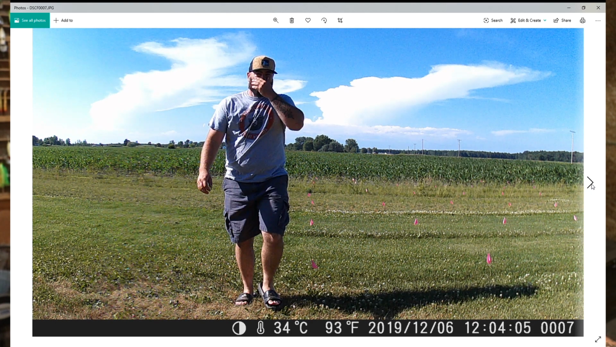If you're setting it on a trail, running parallel with the trail or on a slight angle with the trail, 30 feet, take a picture. If you got it on multi-pictures, by the time it gets by, you've probably got 3-4 pictures and you're good. So 30 foot is perfect for me. It didn't catch me out past 30 feet.